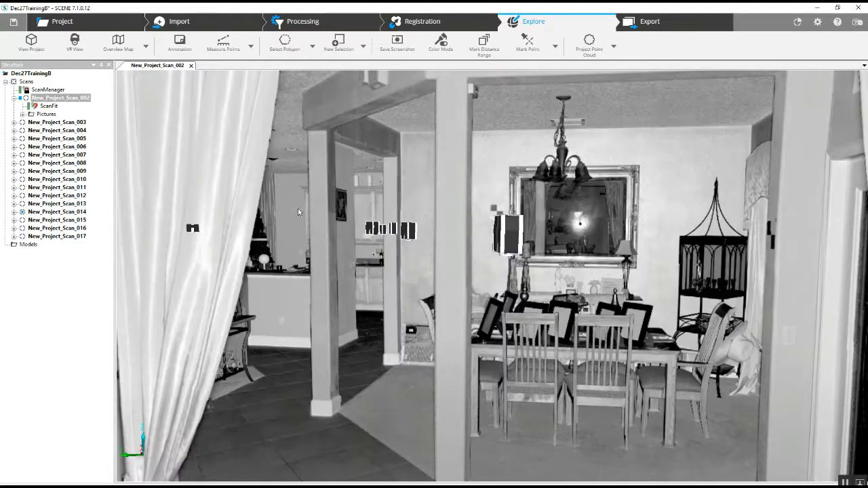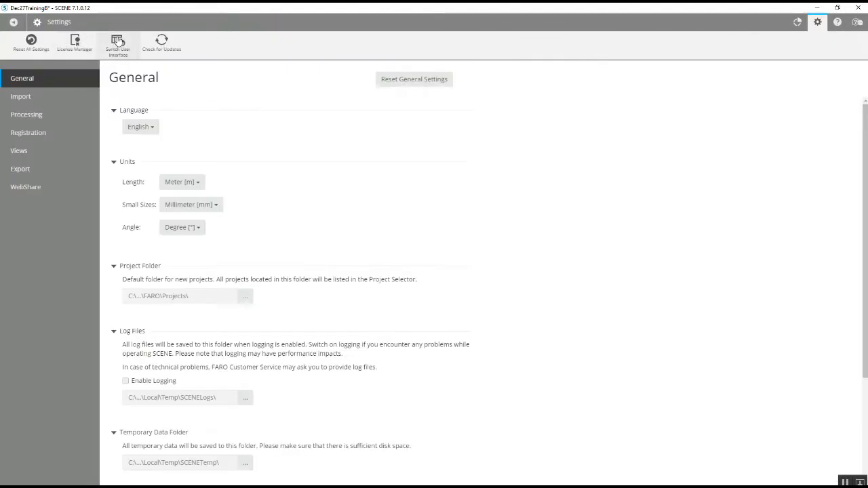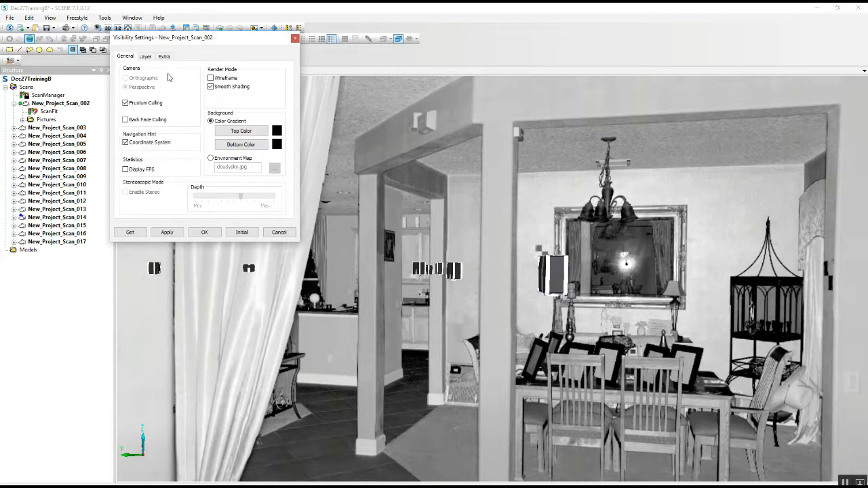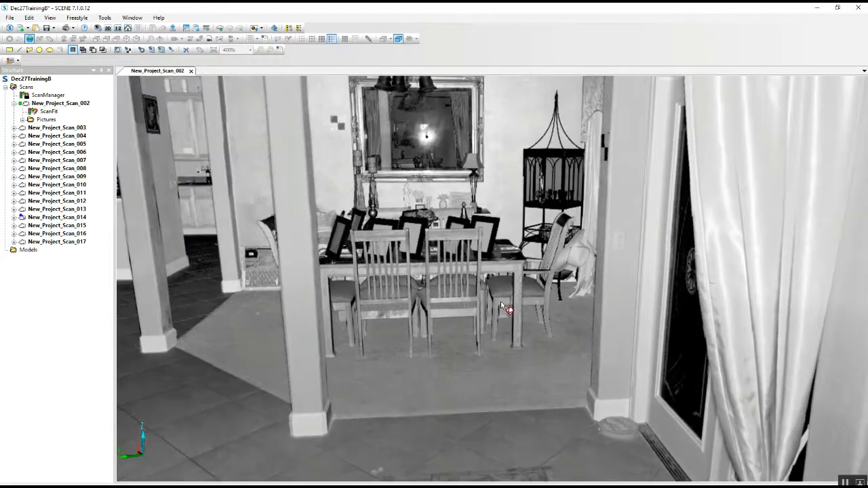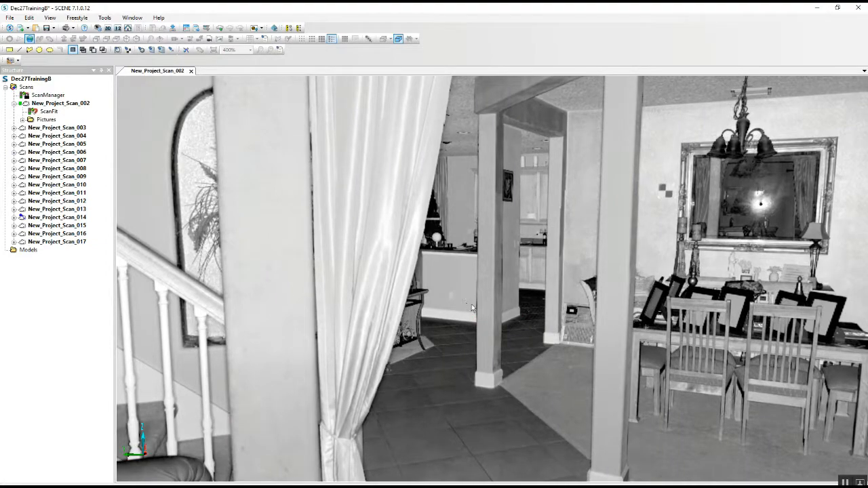Now, there's a couple different things we can do here. You can see all the different scan positions. If we want to get rid of these scan positions and not see them, we go up here to the settings. We can go to the switch user interface. This is the old interface. And there is a visibility settings toggle up here. We just go into there, our extras. Now, scan positions, we take that off. And as you can see, once we apply that, they are no longer visible. That tends to make things a little bit cleaner when you're looking at your scan project.